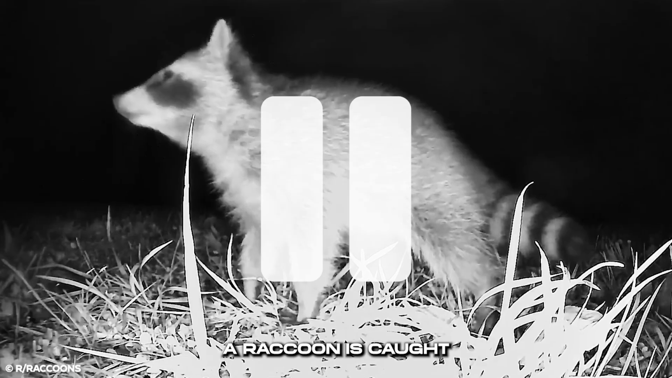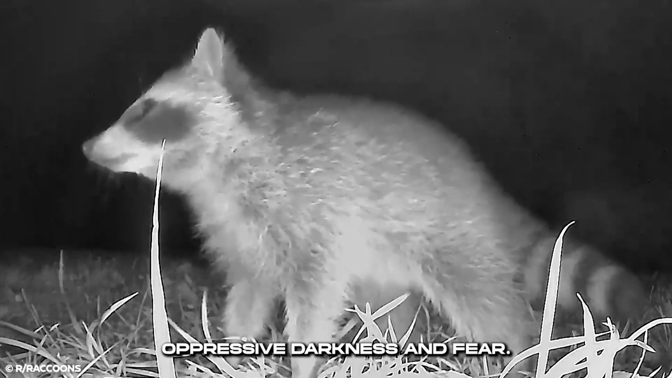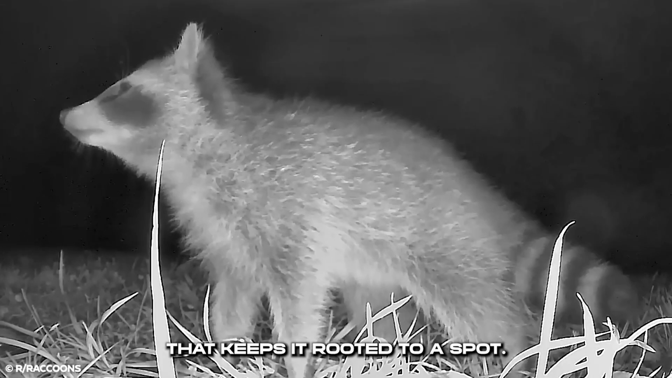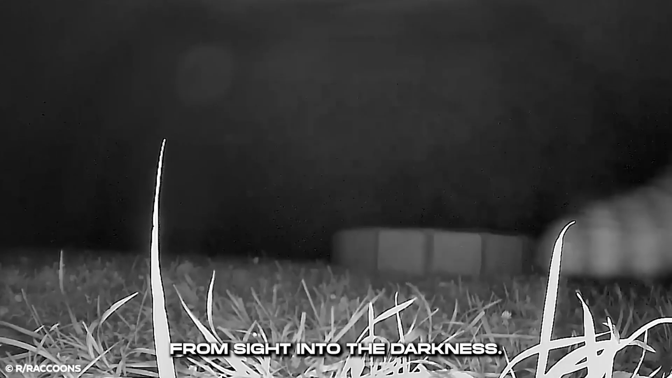A raccoon is caught in a dire situation. What will become of it? The trail cam records this raccoon looking out into the oppressive darkness in fear. It sees something chilling that keeps it rooted to a spot. The raccoon makes a sad, wailing yowl before running away from sight into the darkness.